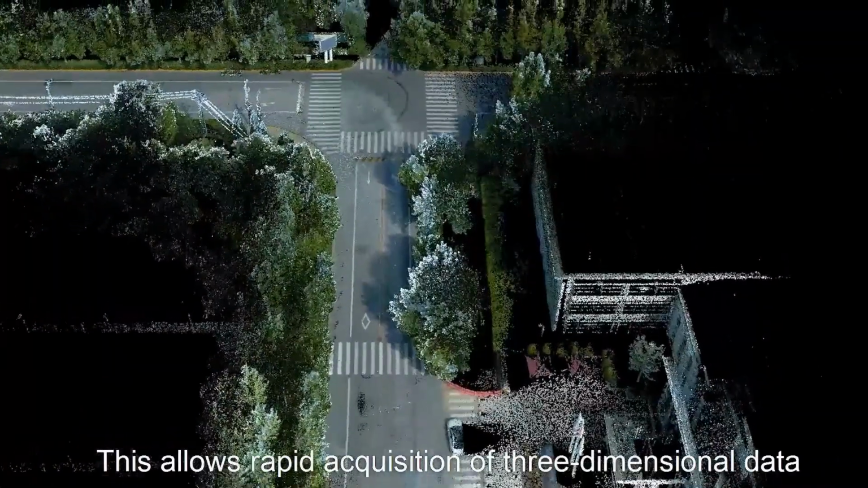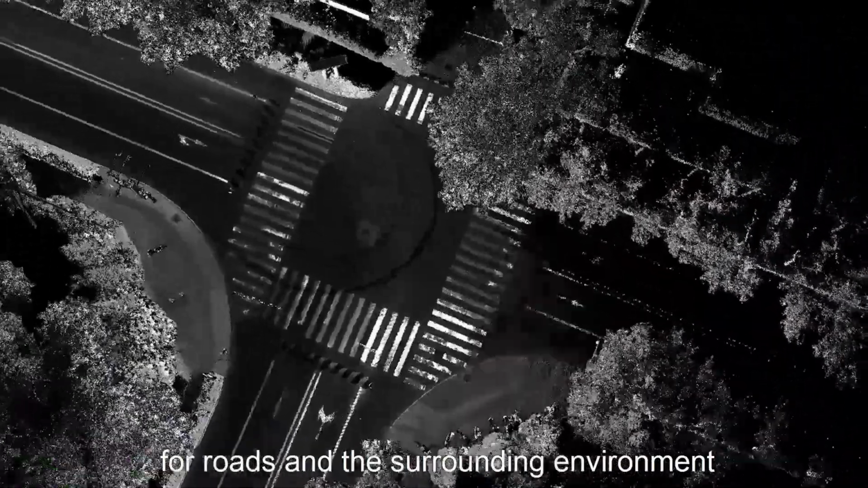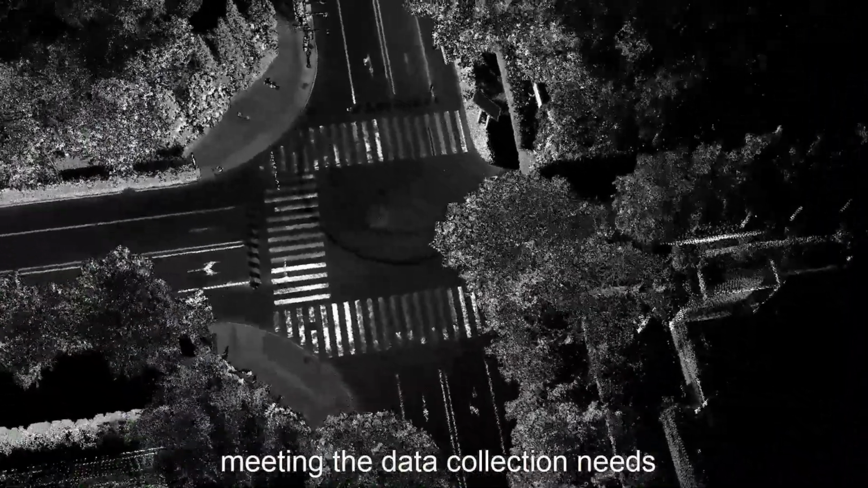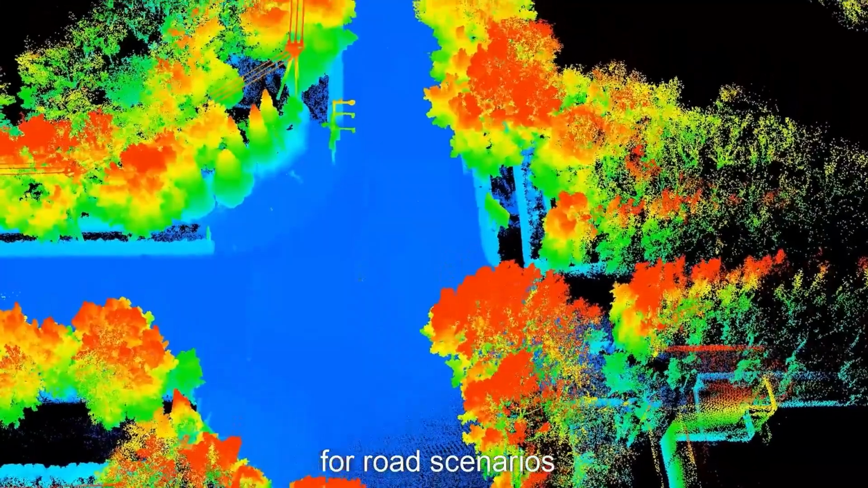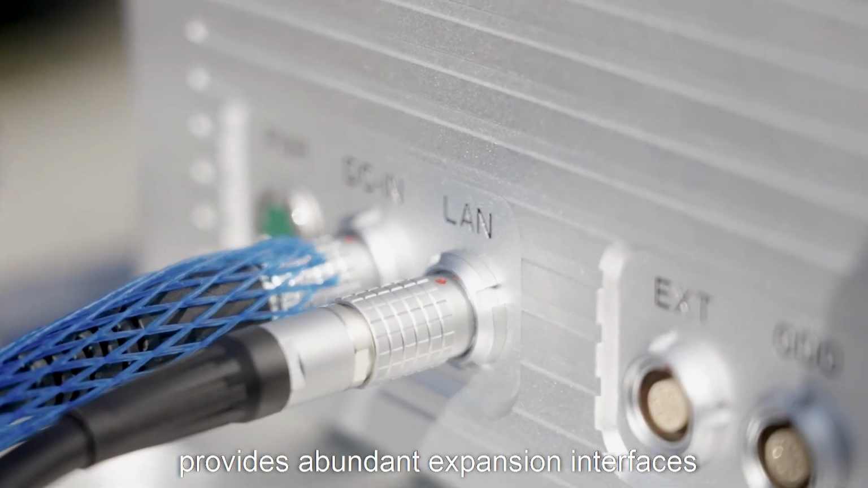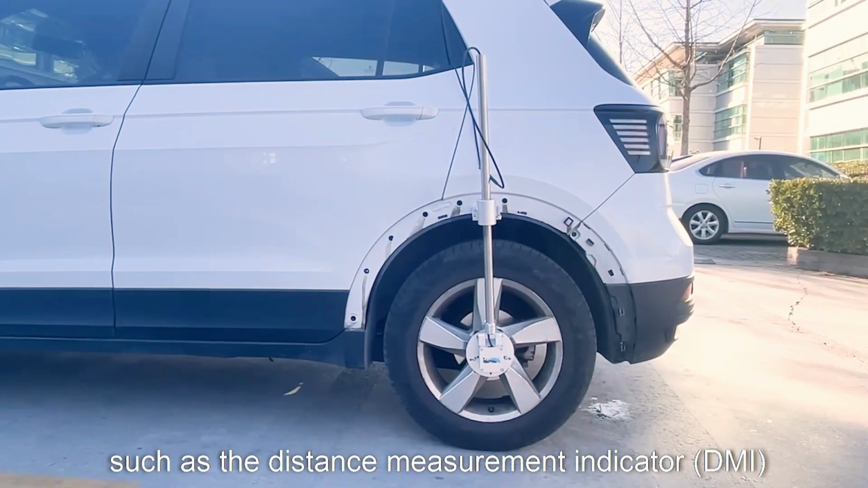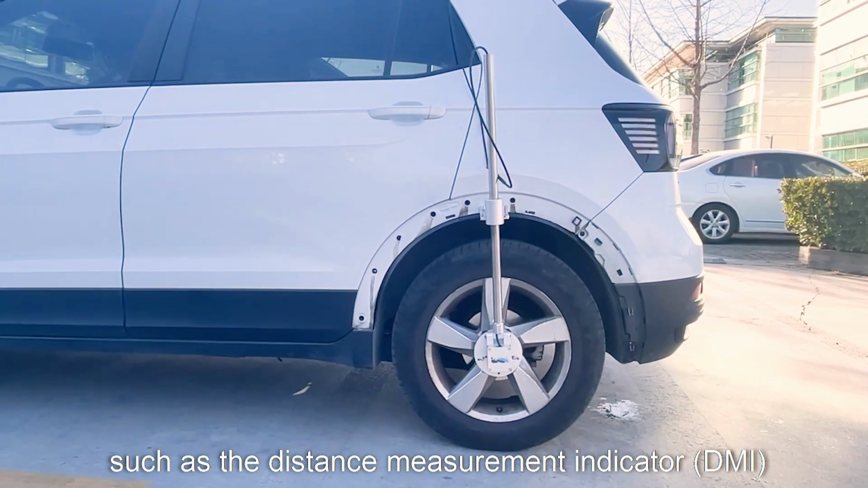This allows rapid acquisition of three-dimensional data for roads and the surrounding environment, meeting the data collection needs for road element scenarios. The LiMobile M1 provides abundant expansion interfaces supporting optional accessories such as the Distance Measurement Indicator, DMI.